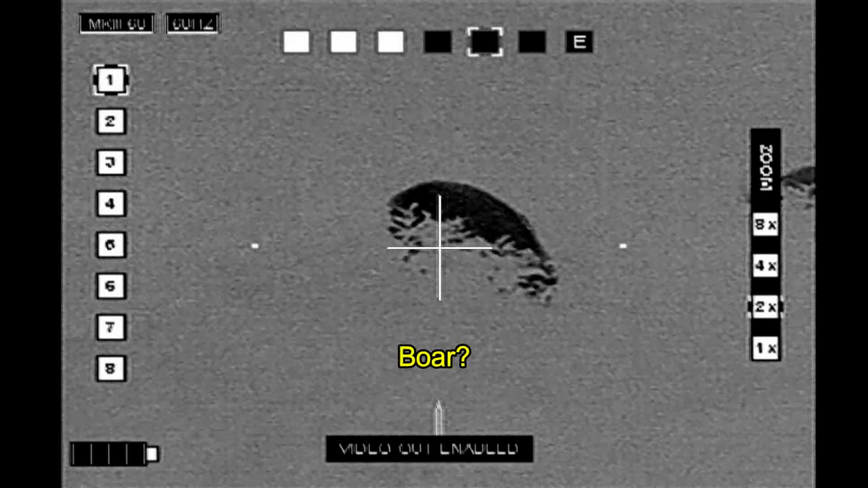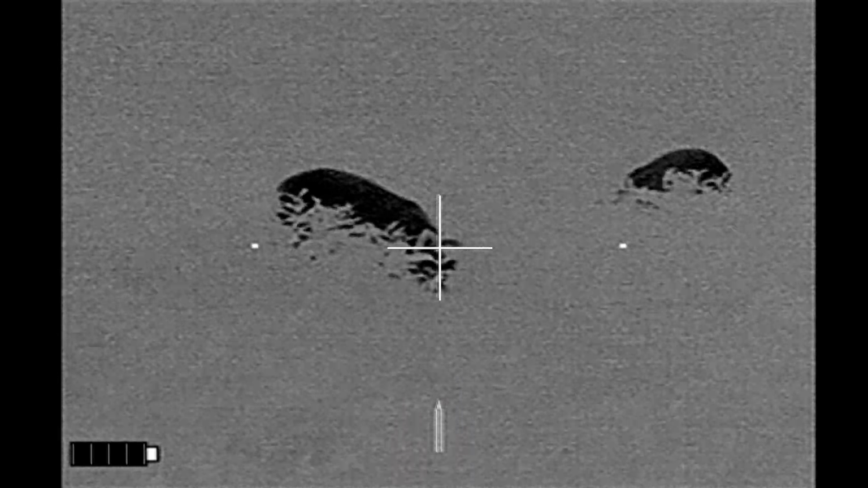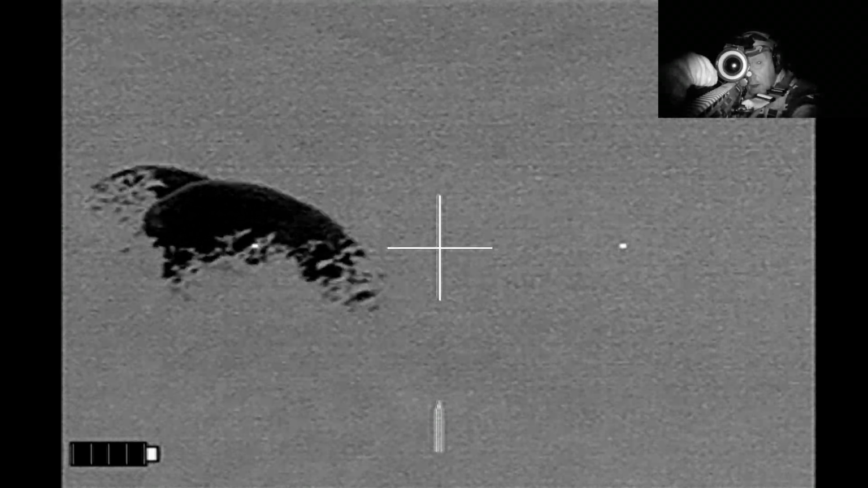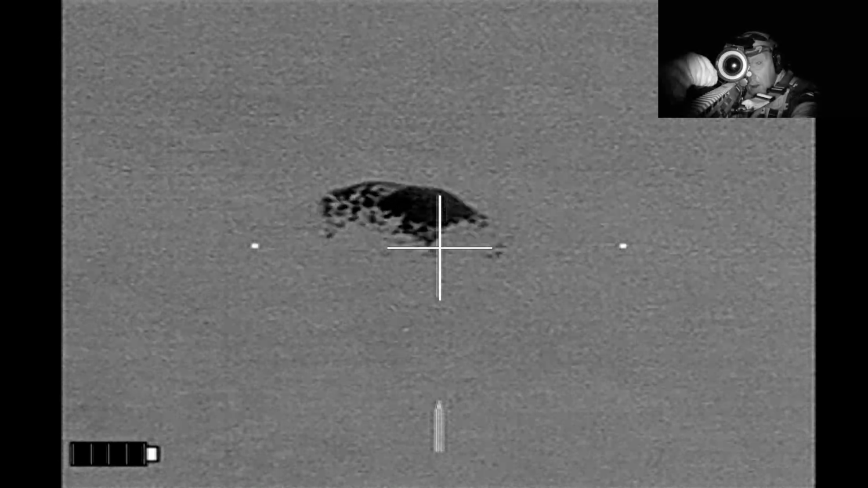This one looks to be a boar. Another one that I saw looked to be a boar. But with the vegetation, it was just hard to tell for certain. So I figured I'm just going to go ahead and shoot one of the hogs and be done with it. Hopefully pick up a runner.